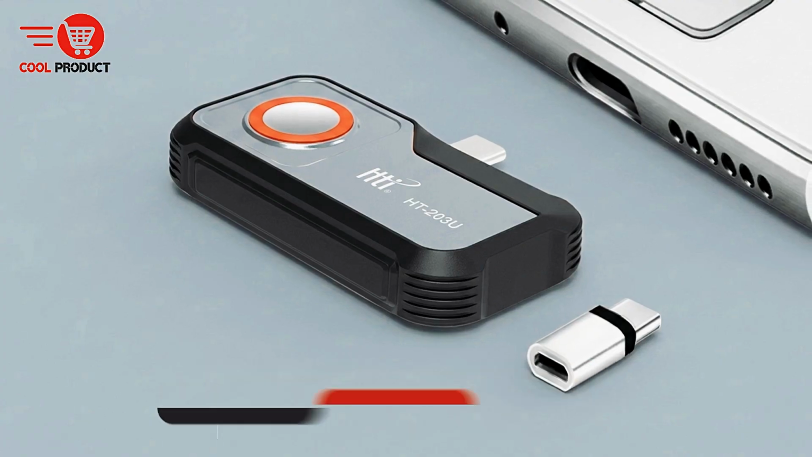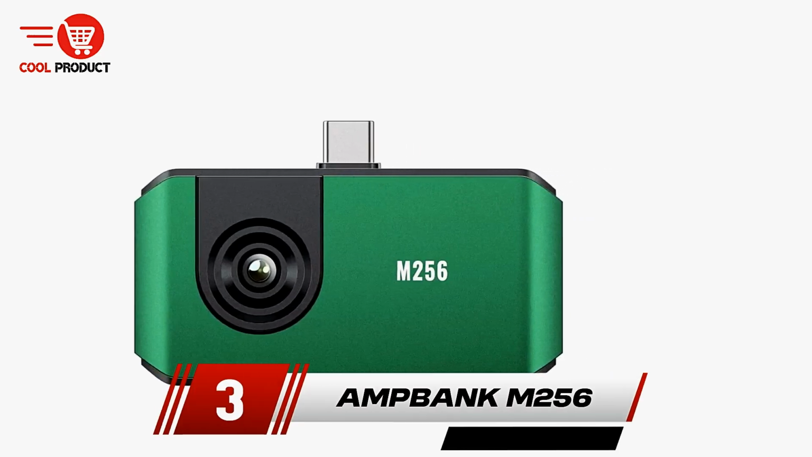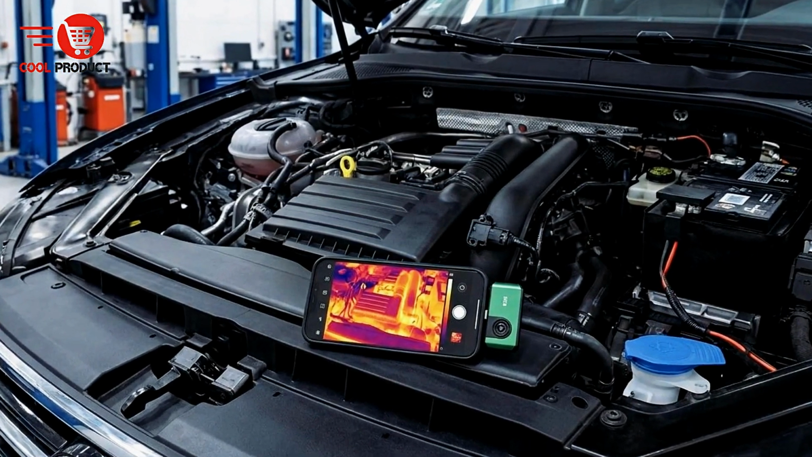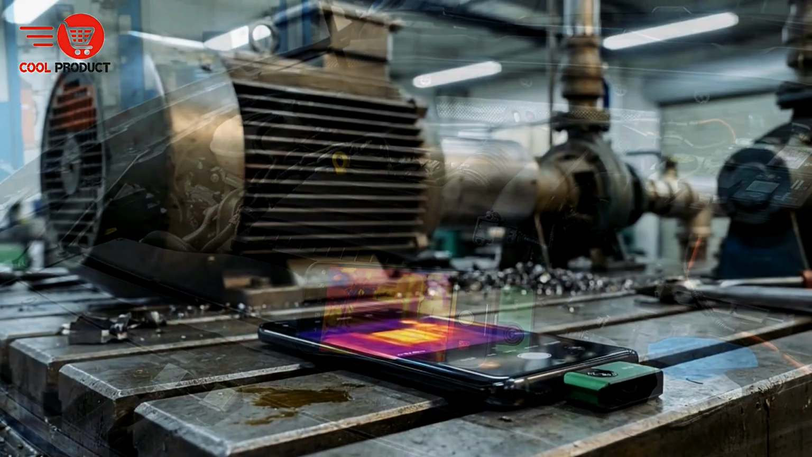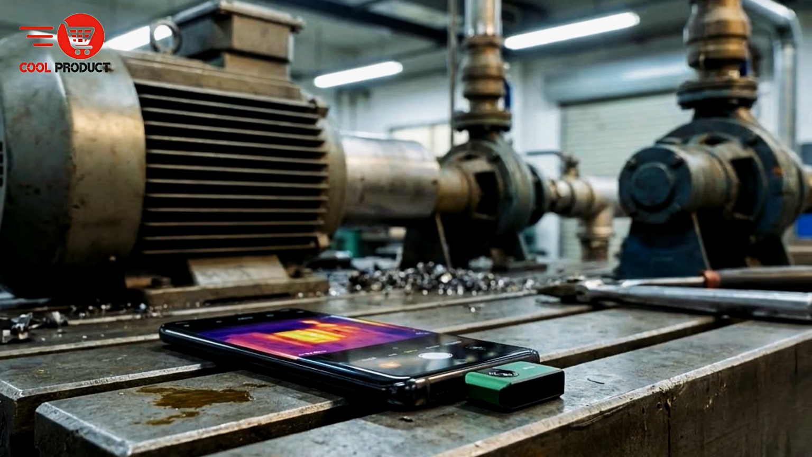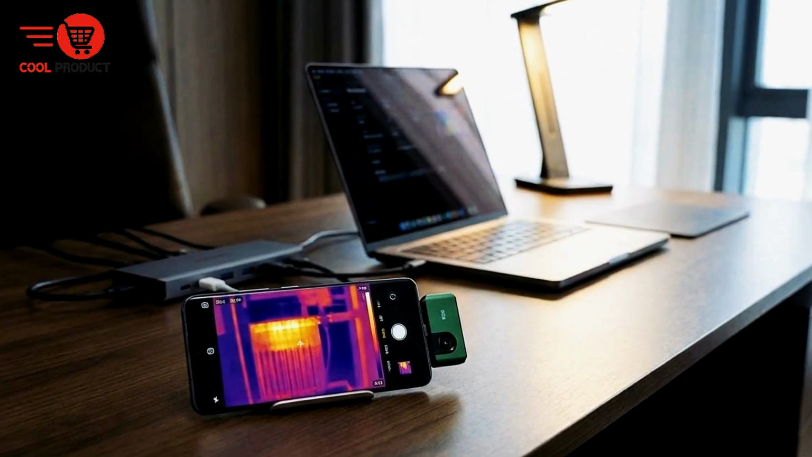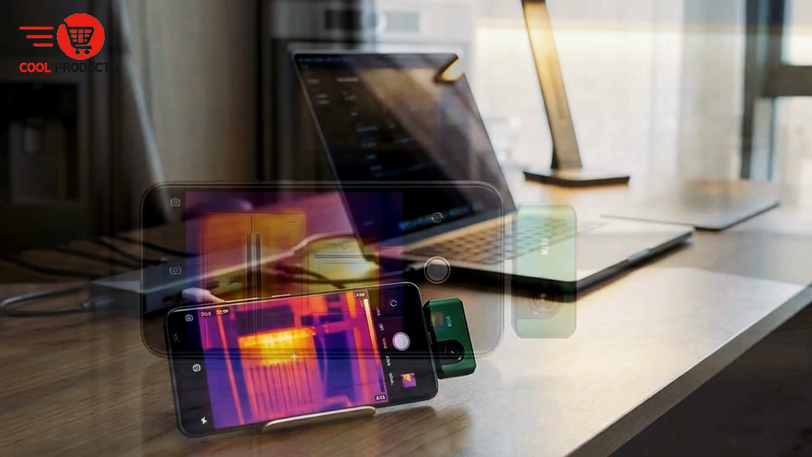Taking the third spot is the Ampbank M256 Type-C infrared thermal imager. The Ampbank M256 Type-C infrared thermal imager packs powerful thermal technology into a compact device that connects directly to your smartphone or tablet. With a high infrared resolution of 256 by 192, it produces sharp and detailed thermal images that clearly show heat differences in your target area.